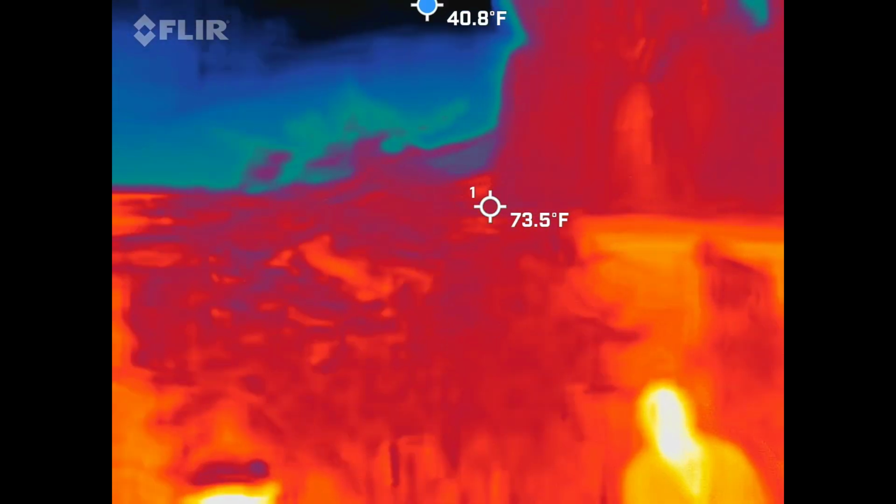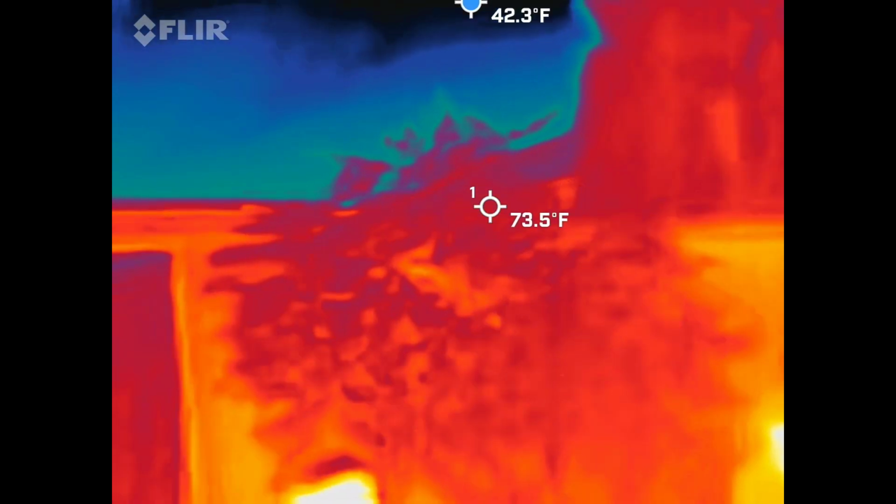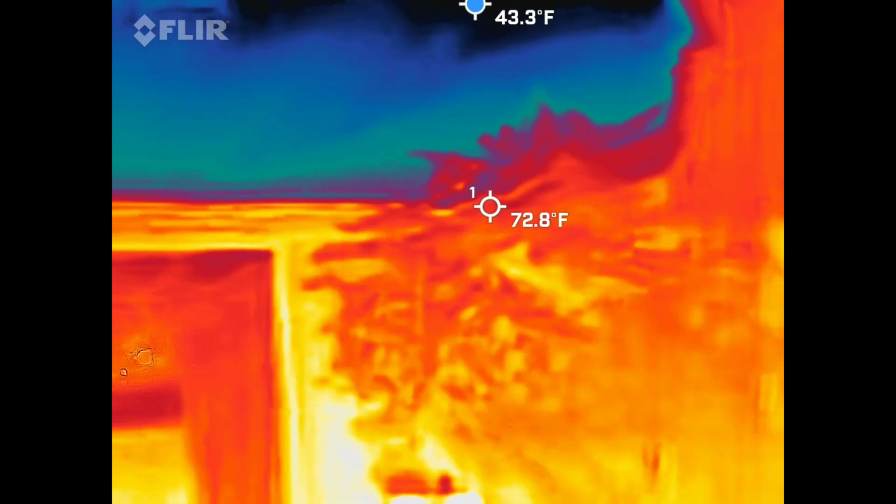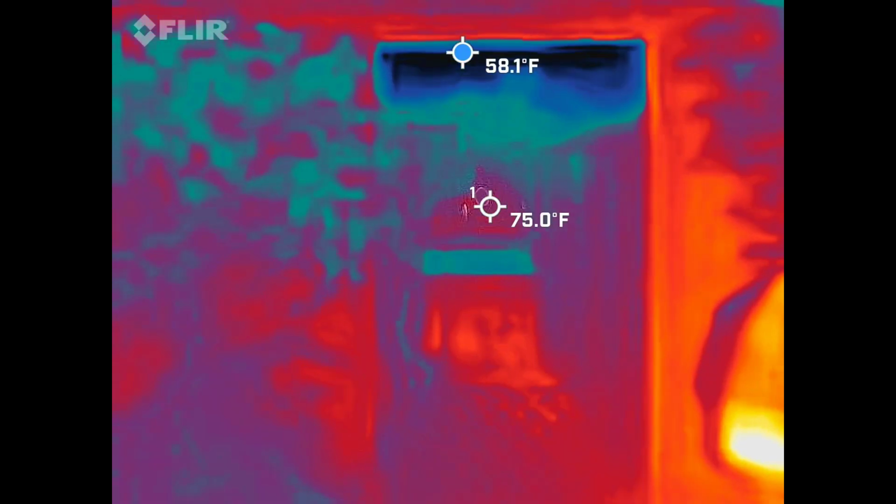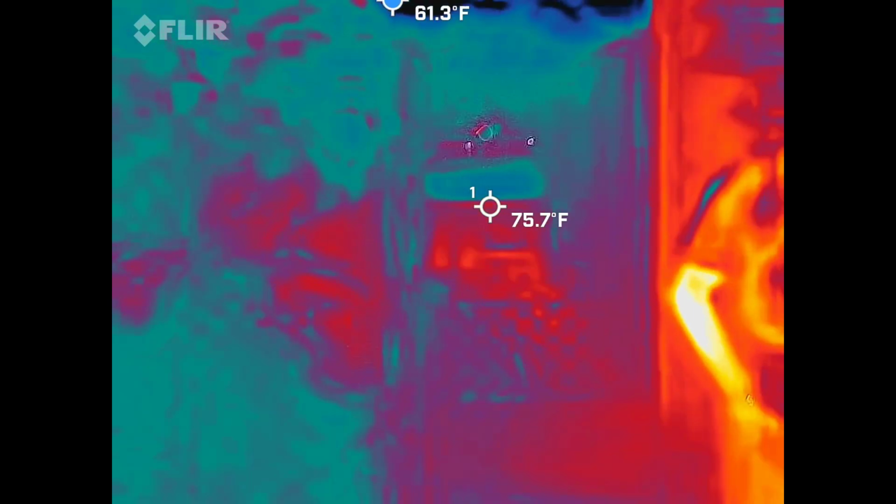Again, above an 8 is where I get excited. This is 4.1. Is it because of the light? Usually the lamps will give us up to like a 7, so I go straight to an 8, where I'm going to count that as maybe being paranormal.